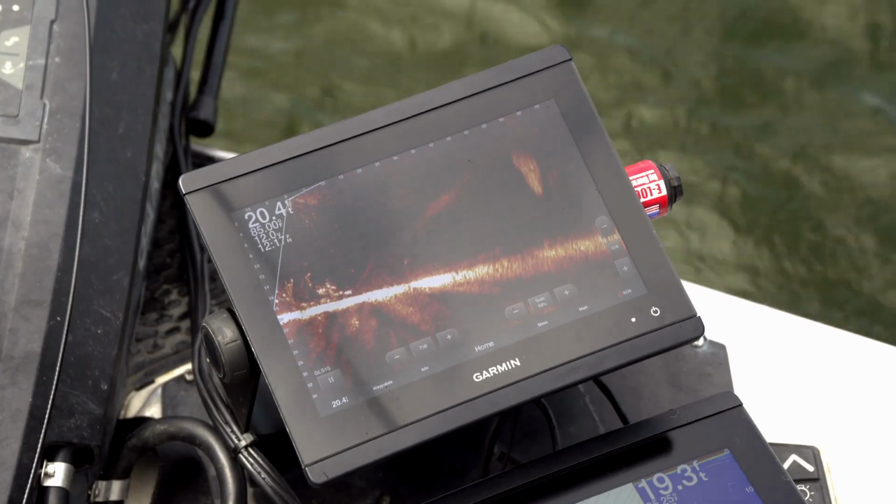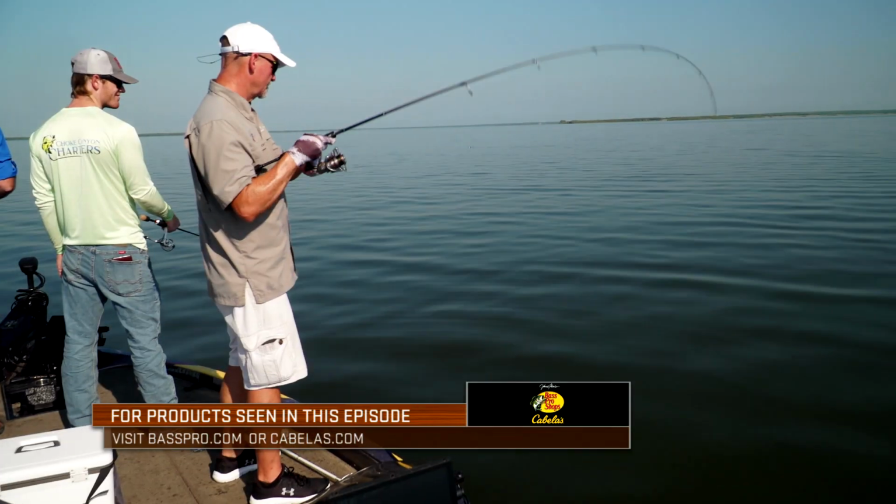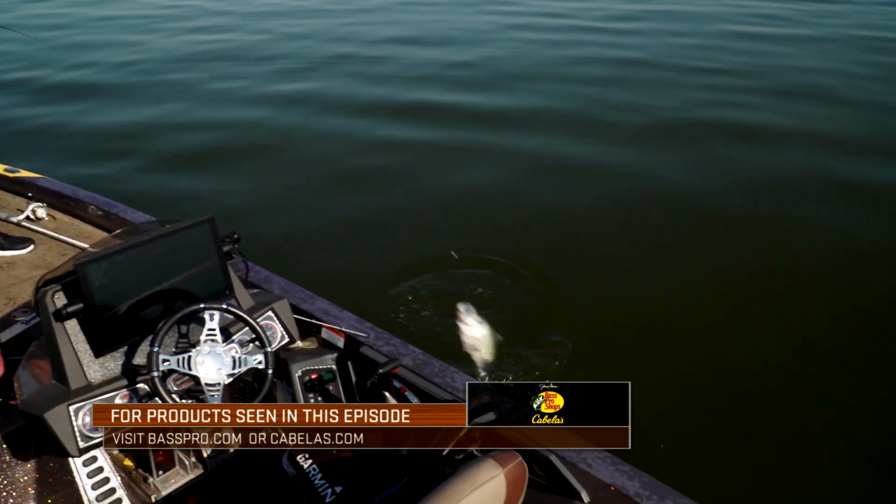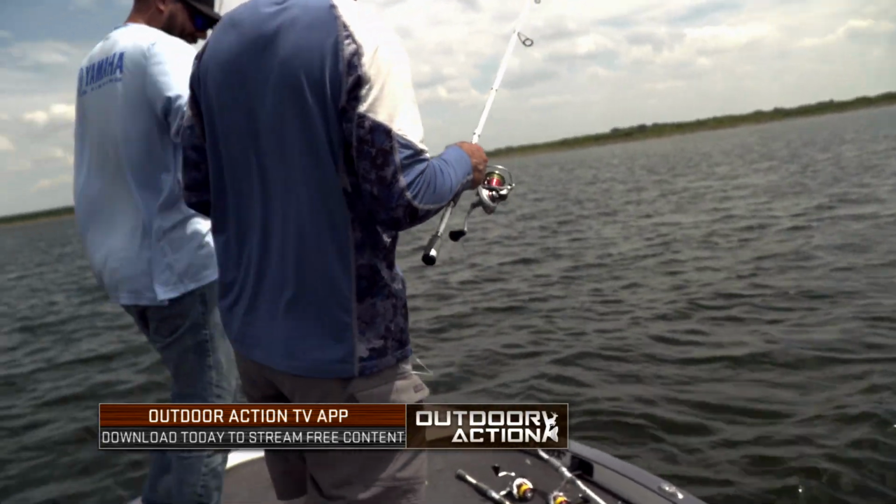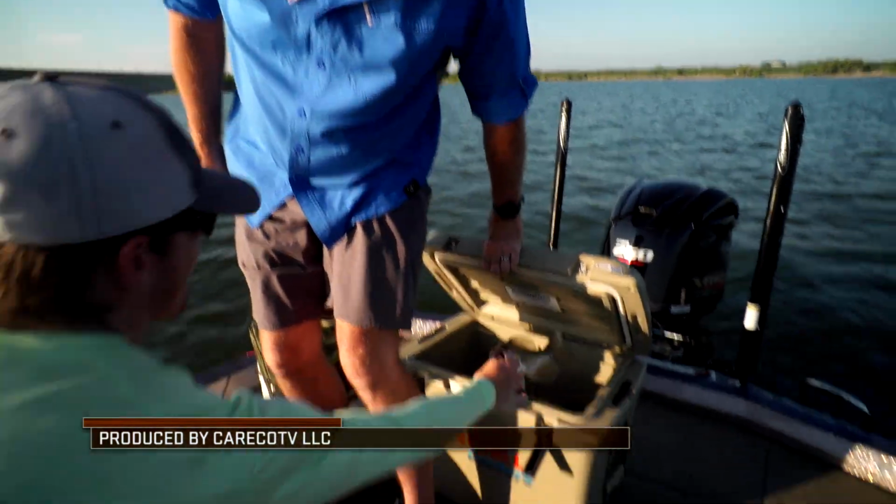Whether it's Garmin Panoptix Live Scope or the Big Bite Baits Pendulate Jig Head, there are all kinds of great tools out there for you to catch more crappie. Take the information from today's show combined with more time spent on the water, and you too will be filling the cooler with crappie in no time. Nicely done.